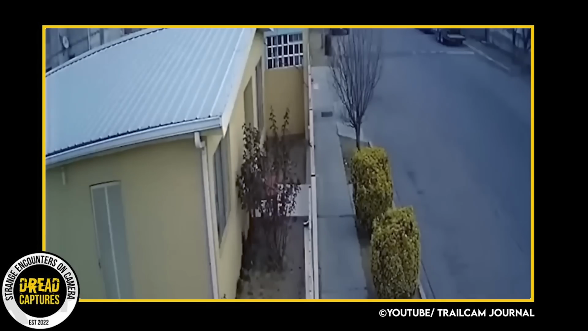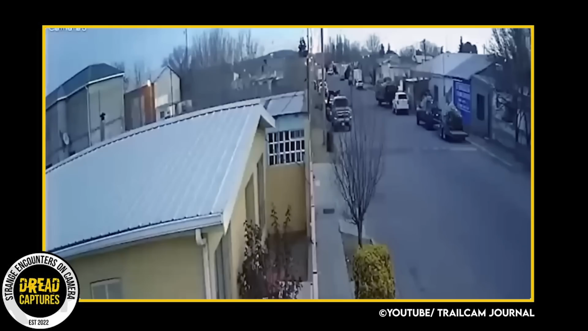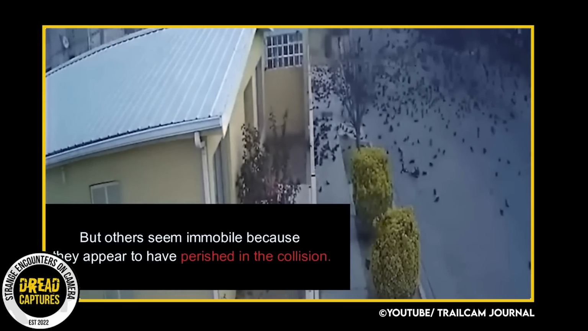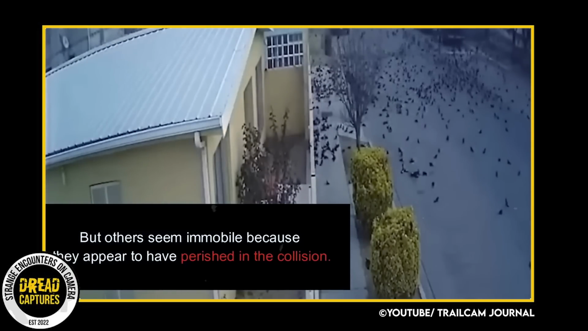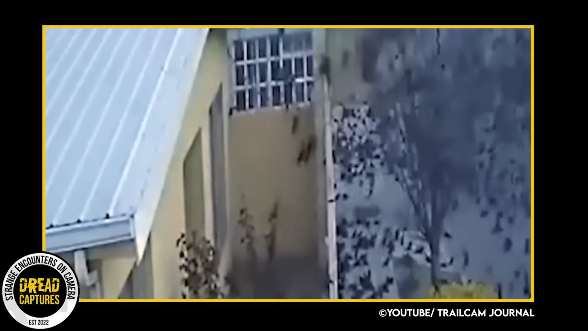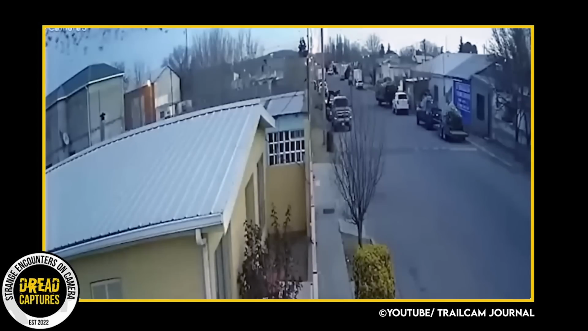This next video shows us something completely off the wall. A bunch of birds were flying high, and suddenly they fell quickly and forcefully to the ground. Now, I've seen this clip a bunch of times, like most of you probably have, but this is still unlike anything I've ever seen before. Some of the birds got up and flew away, but others didn't move and seemed to have died in the crash down to earth. Later on, it was confirmed that some of the birds did die in the collision.